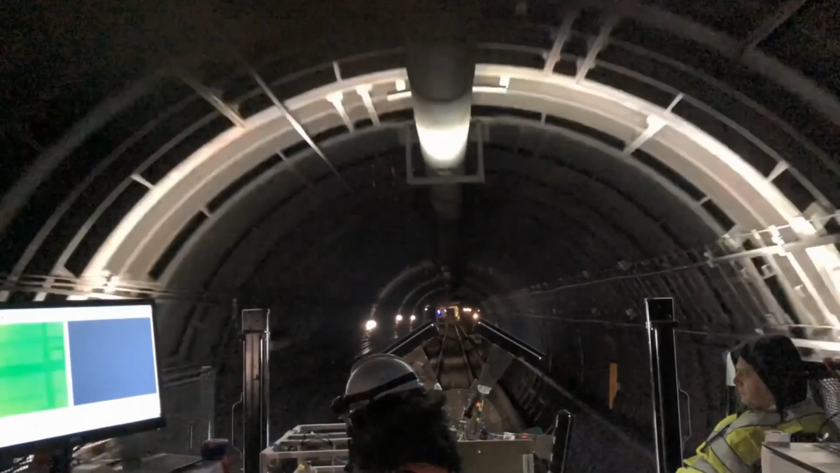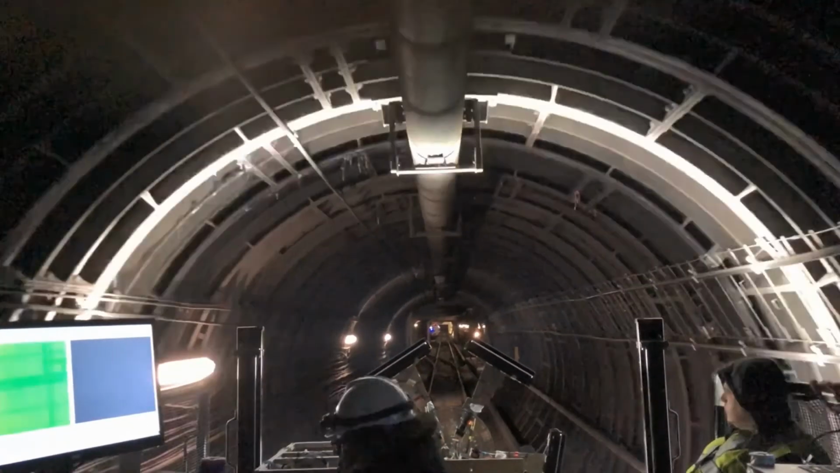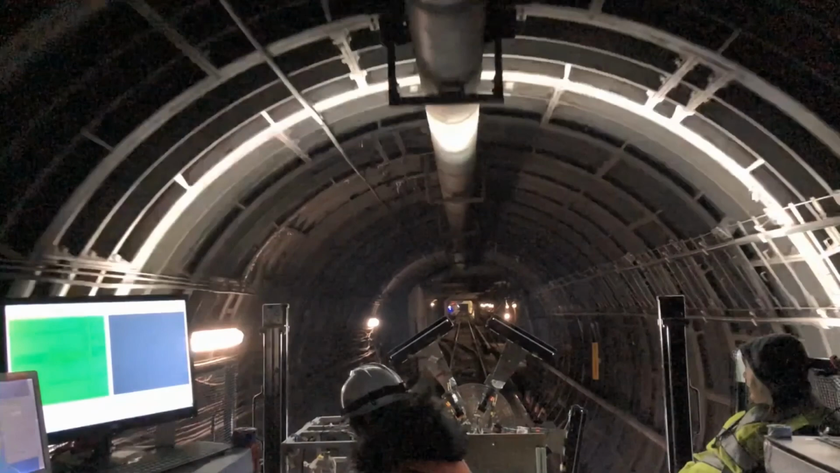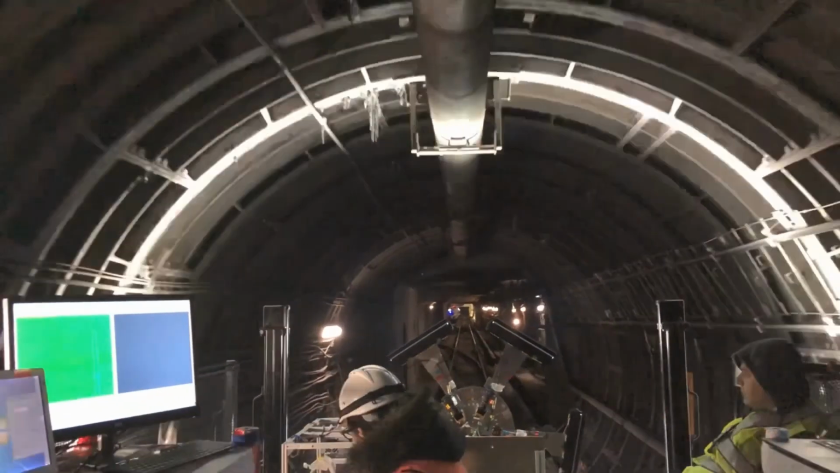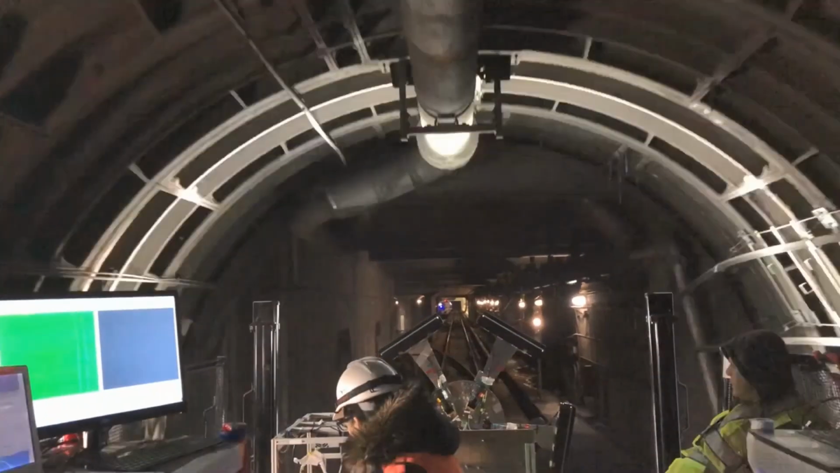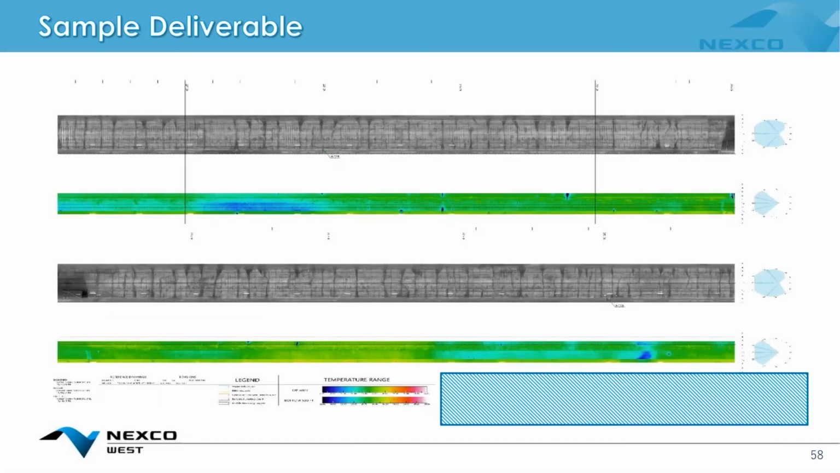So that white span, as we're passing through this steel liner, is where the data collection is happening. I love that video.